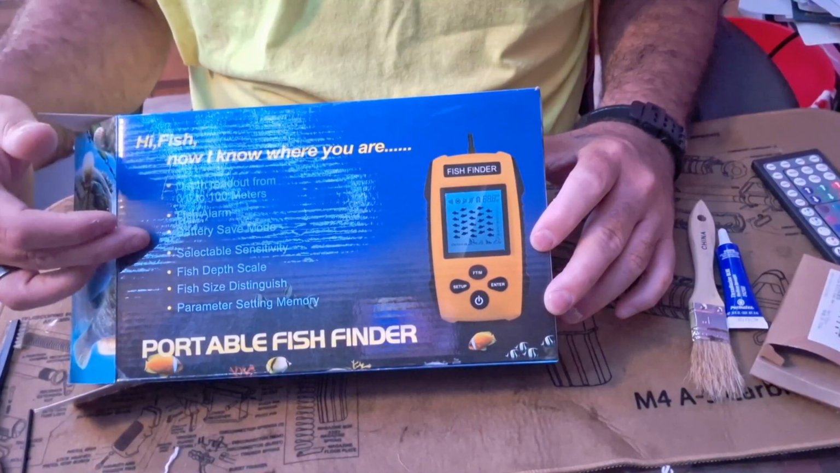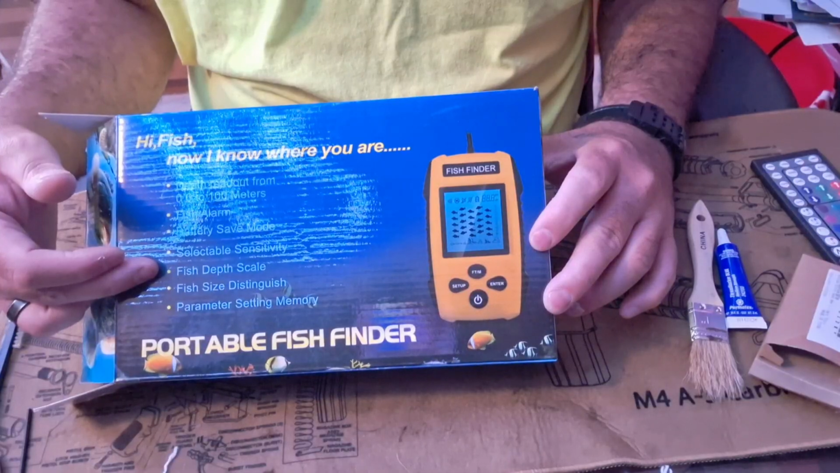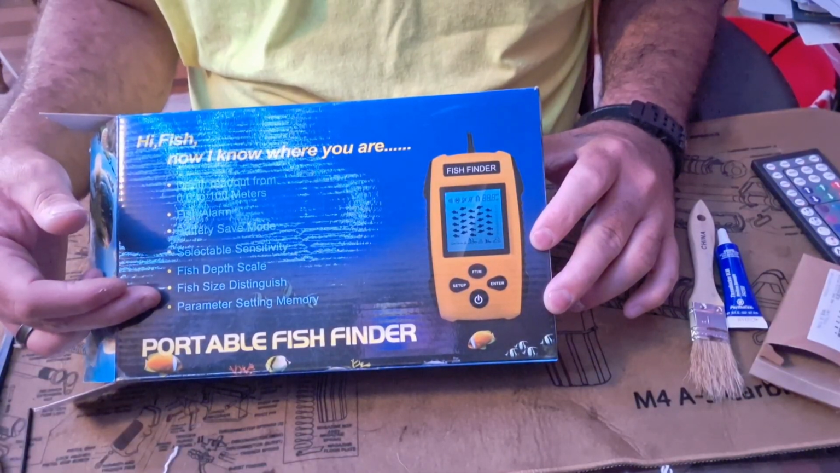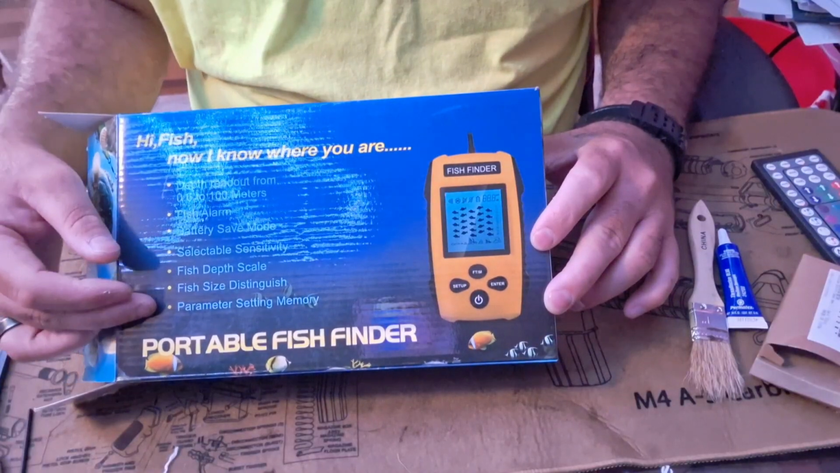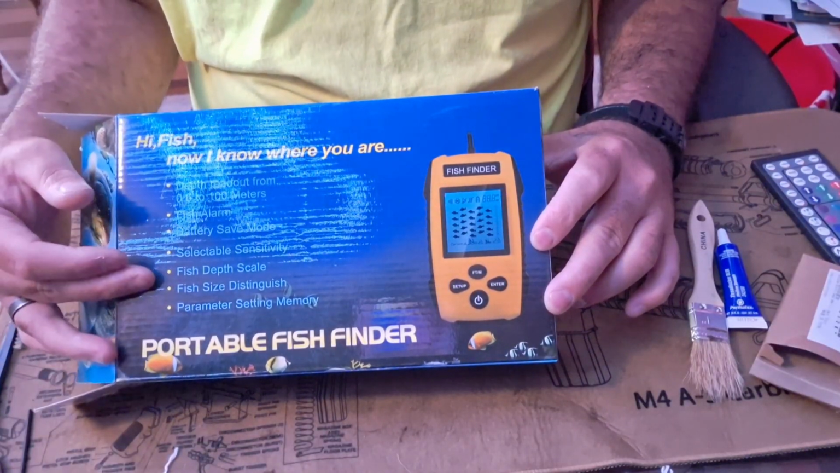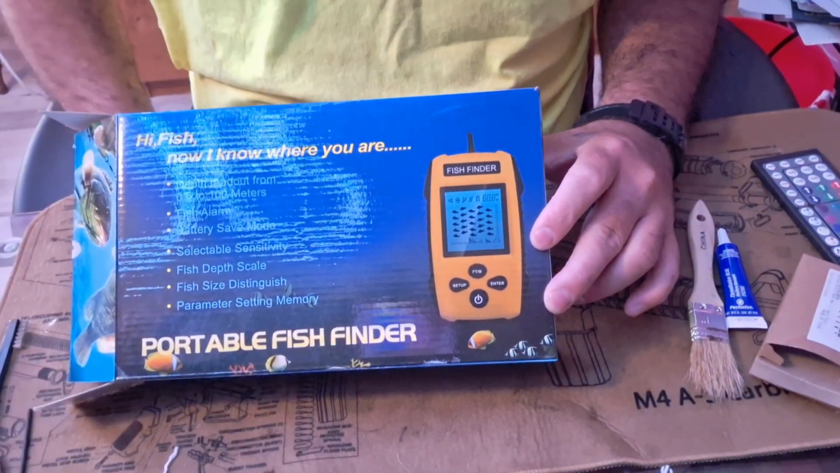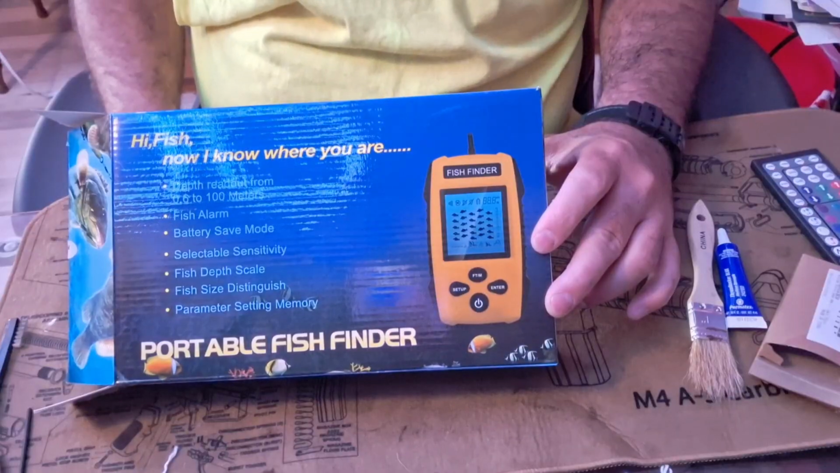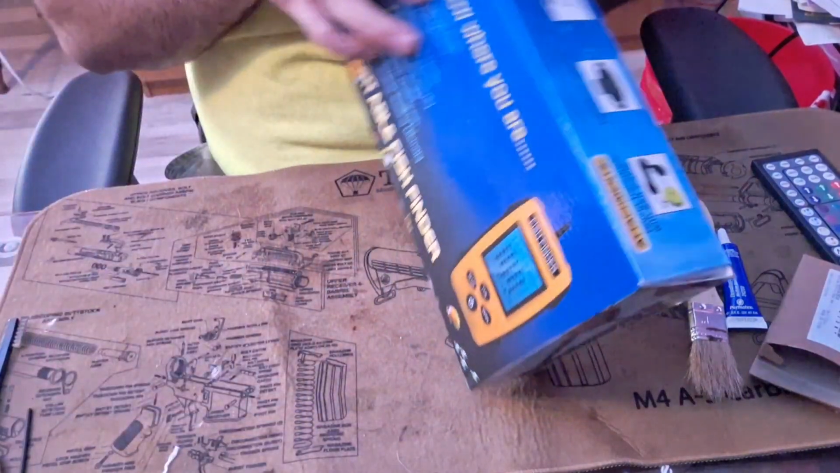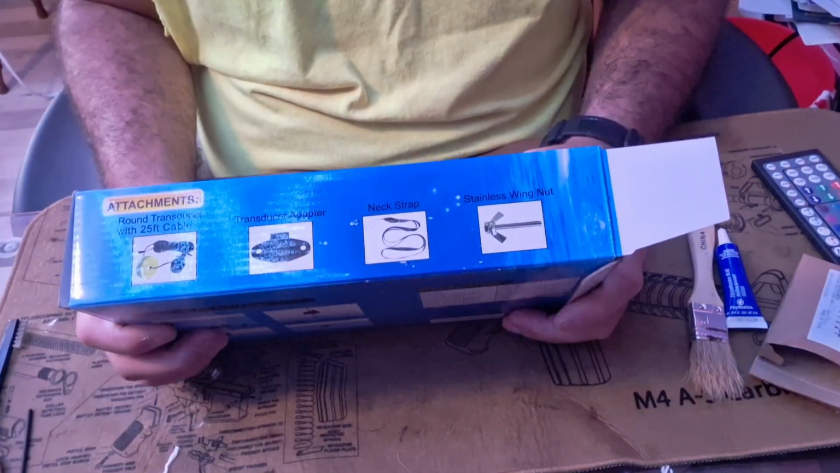Fish alarm, battery save mode, selectable sensitivity, fish depth scale, fish size distinguish. Interesting. Parameter setting memory. So just the fish size distinguish is kind of telling me that it's not a very, I don't know how you'd say, properly made product.